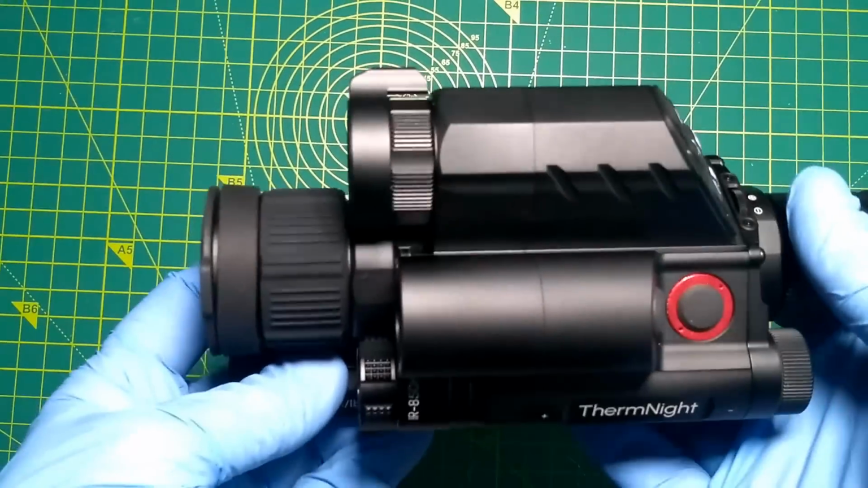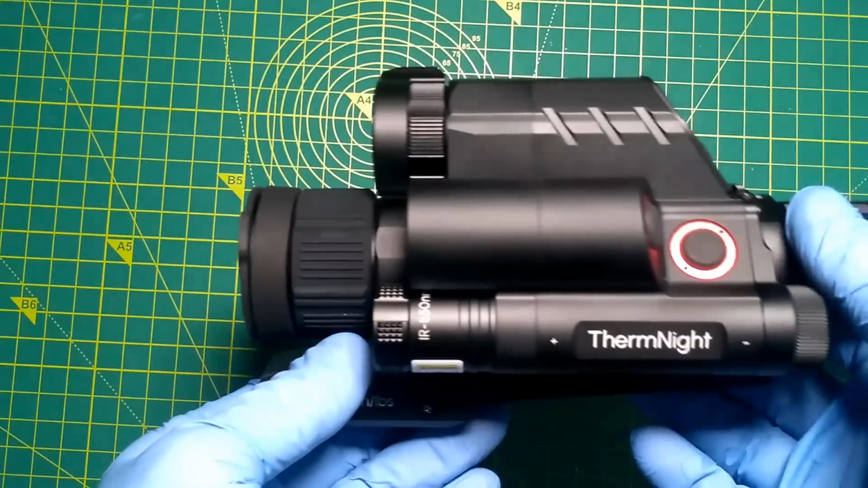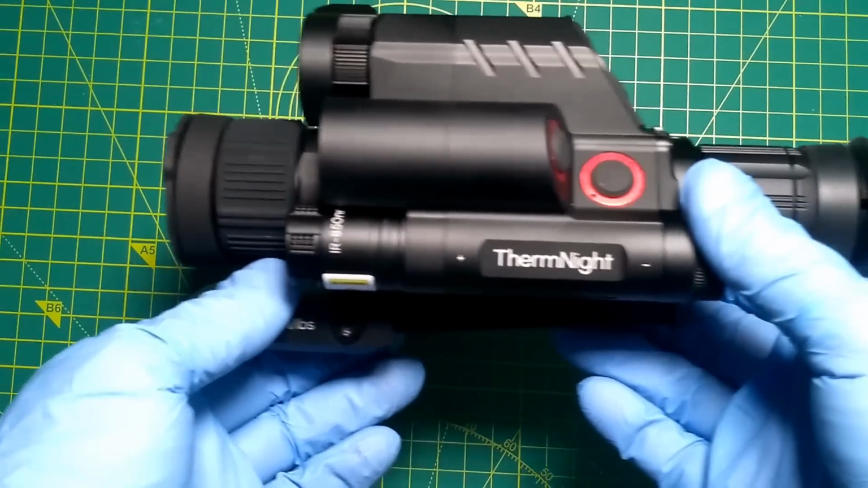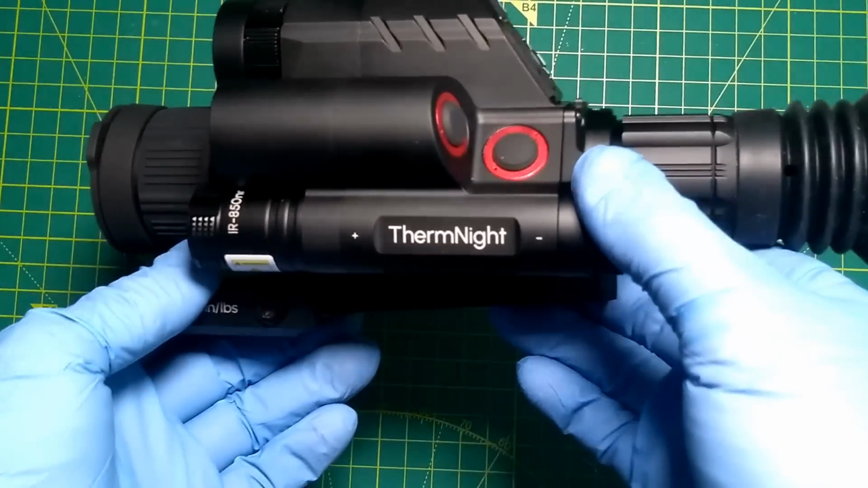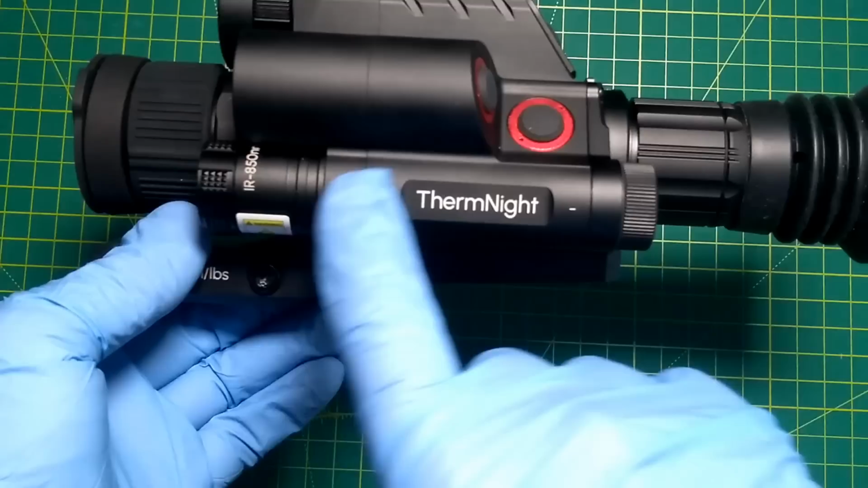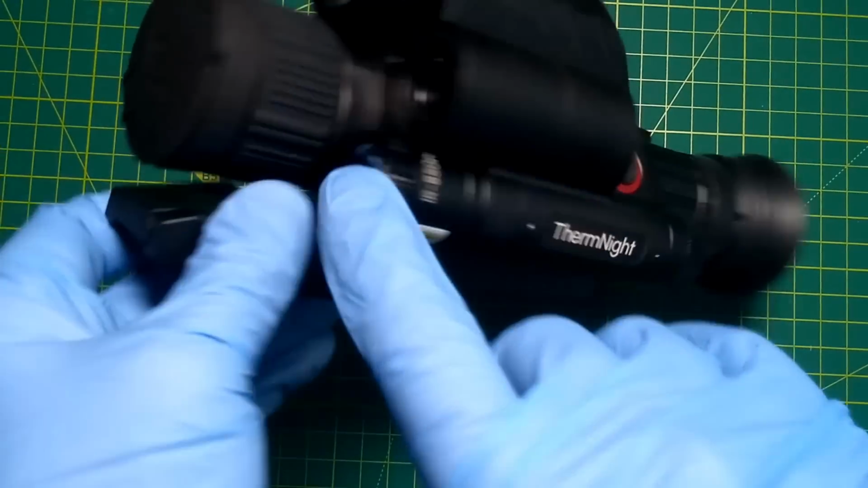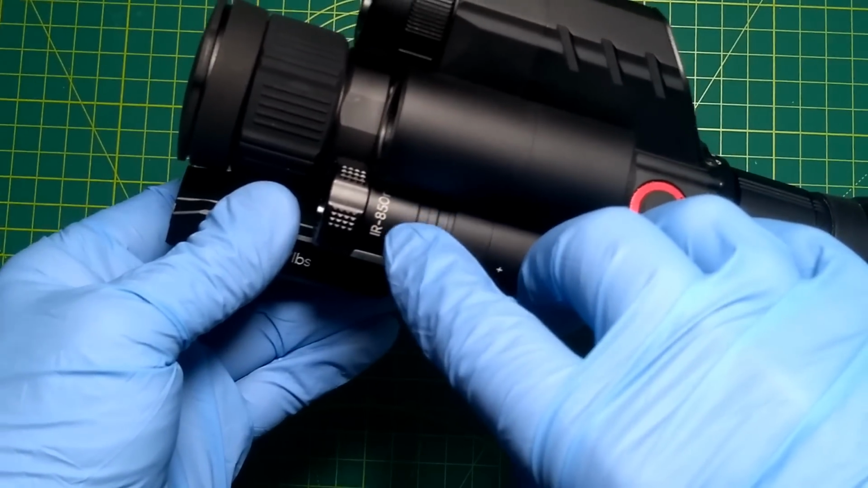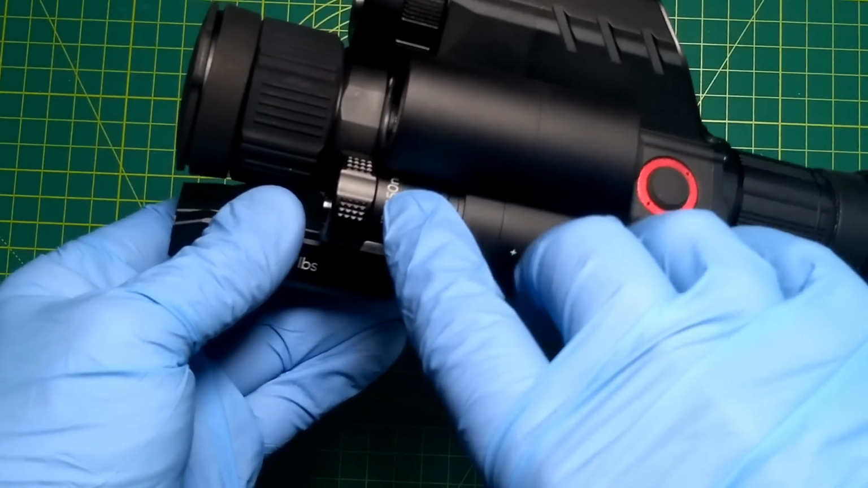Think of it in the simplest terms as 4 tubes joined together, and I'll review it on that basis because it keeps things simple. So the first tube that we've got is this one here, and that's the infrared light. As you can see, this has got the 850 nanometer capsule.